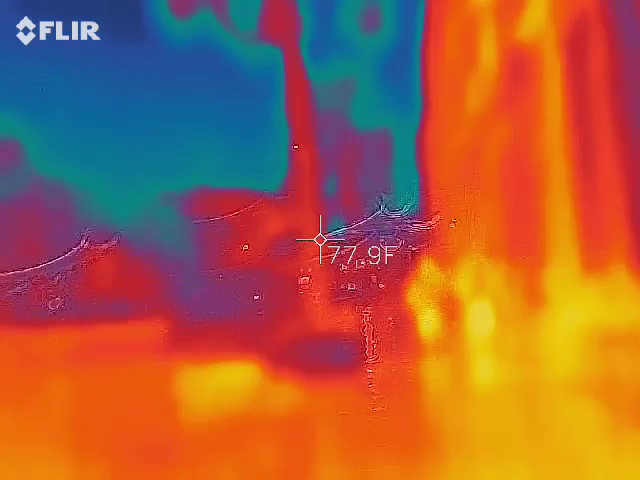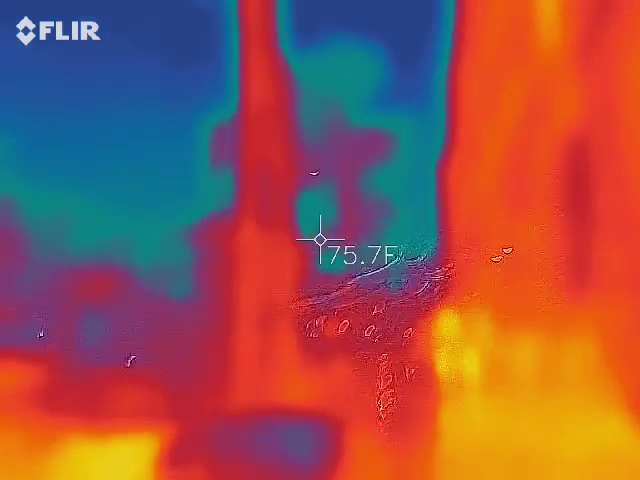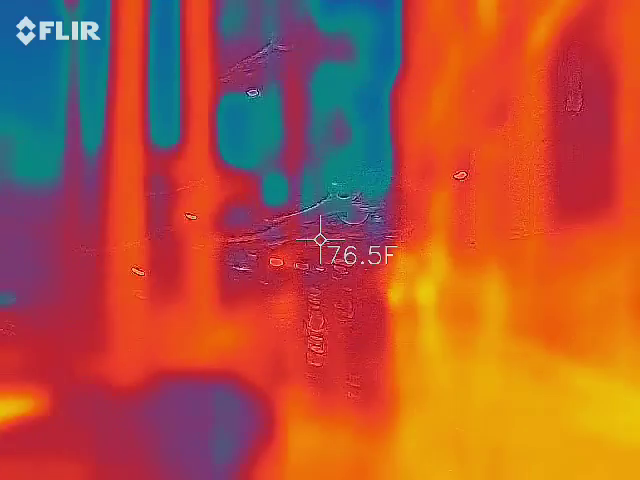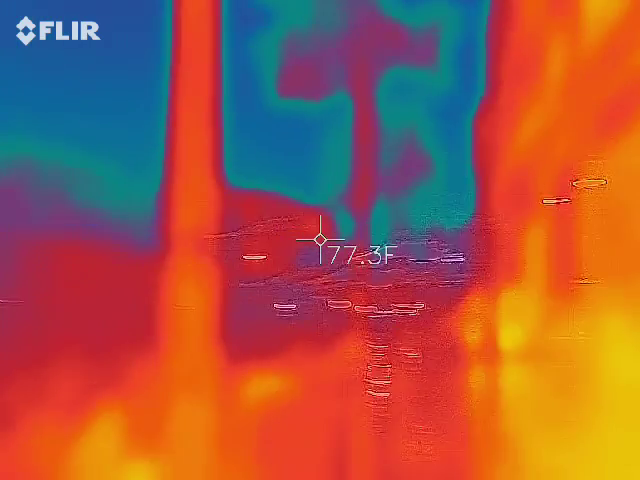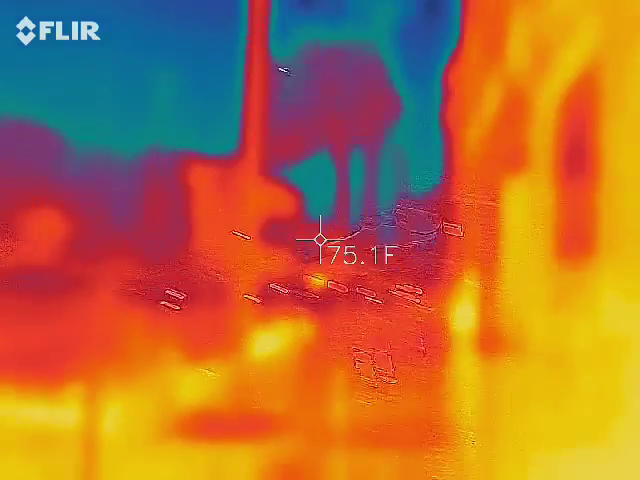Get a whole different perspective of the city doing it like this. So, I wasn't thinking it was going to be busy at all down here. Sunday, first of all.